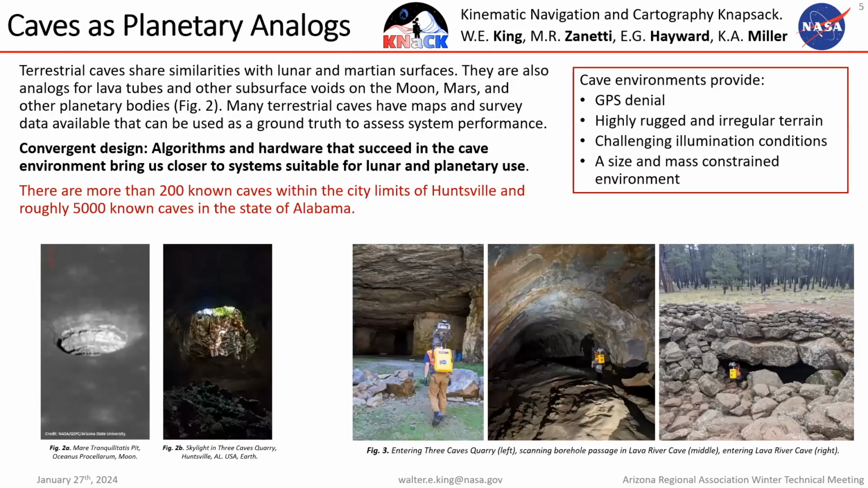Right, if you'll move to the next slide. Why our team specifically is interested in caves here on Earth is because they're the best analog that we have for caves on the moon or on Mars. And if we want to go and visit those places and map them with this kind of technology, we need.